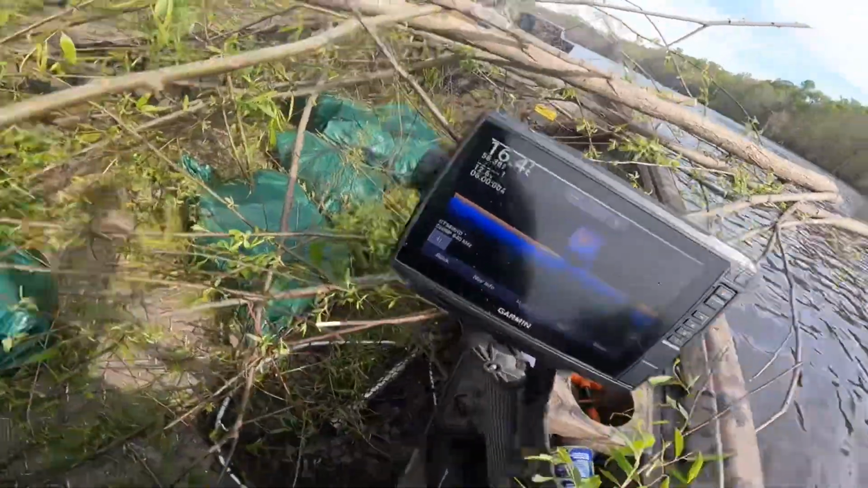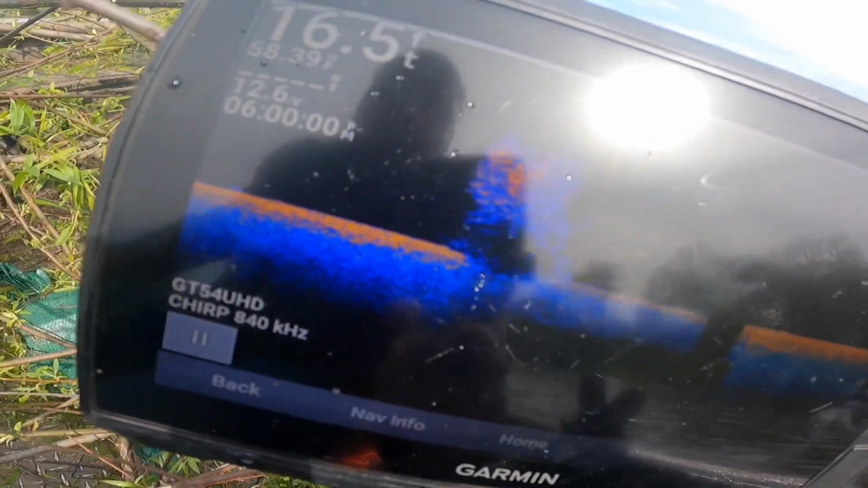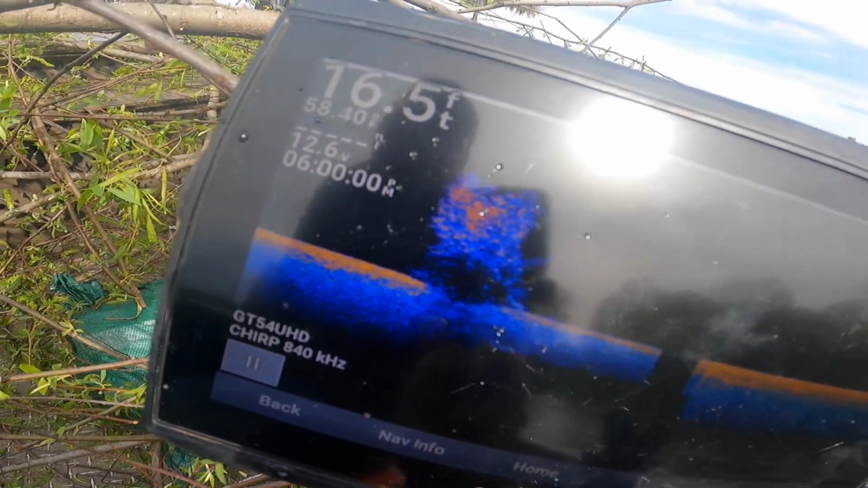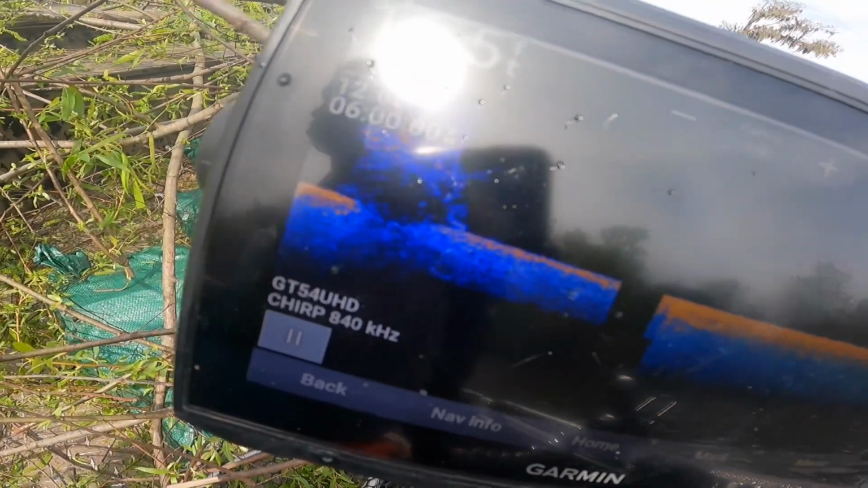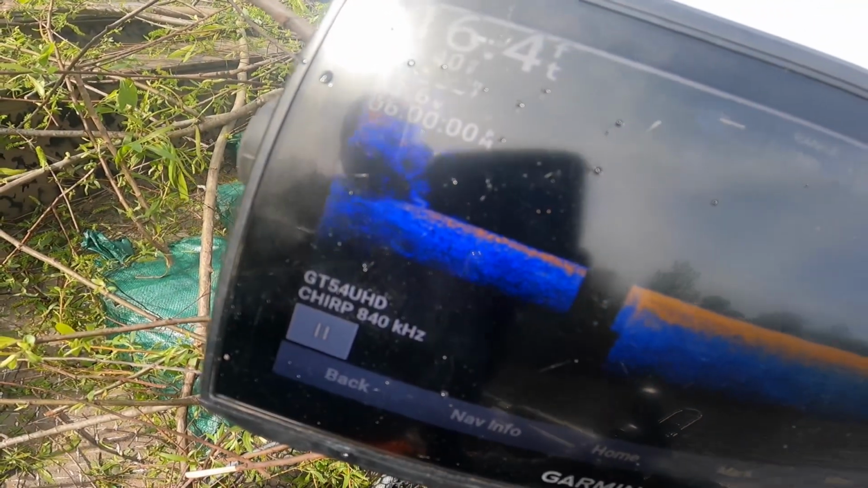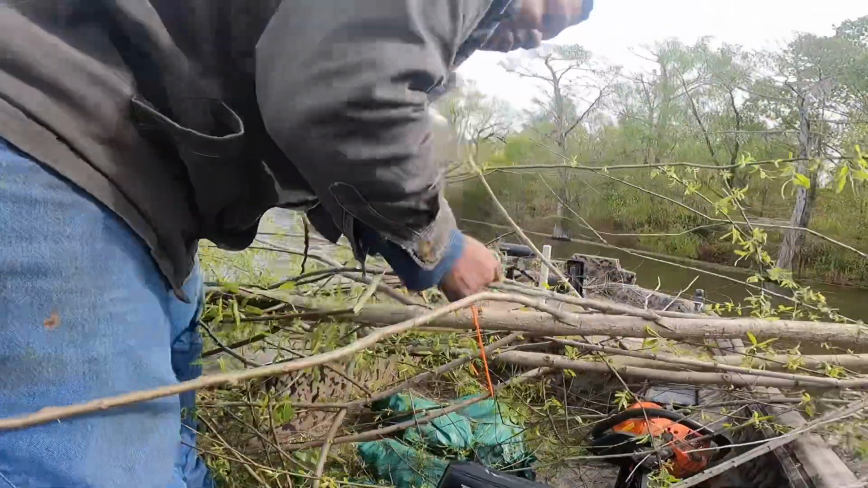They're sitting right on top of each other. Alright. I'm gonna cut this big to the big tree. The last of the big tree.